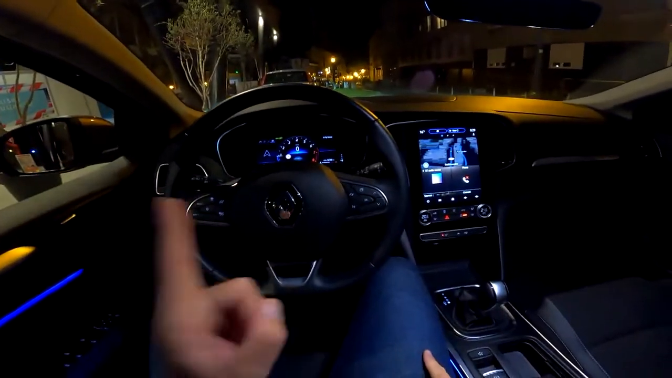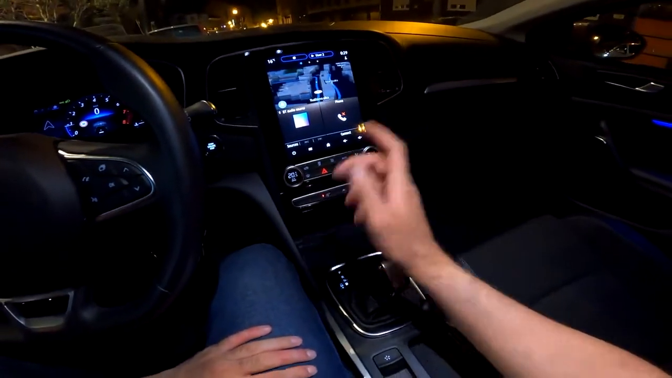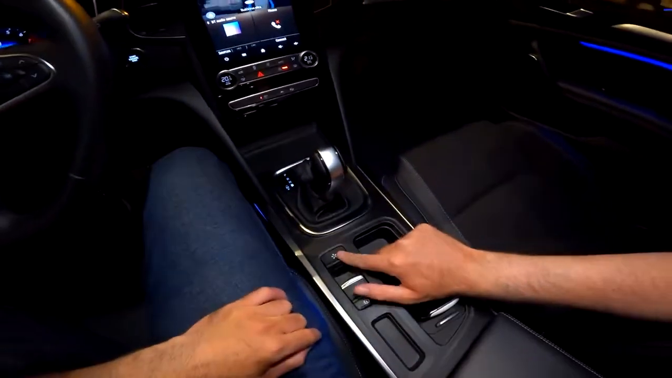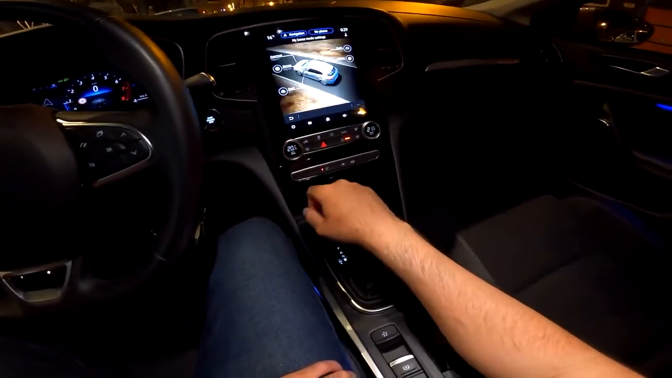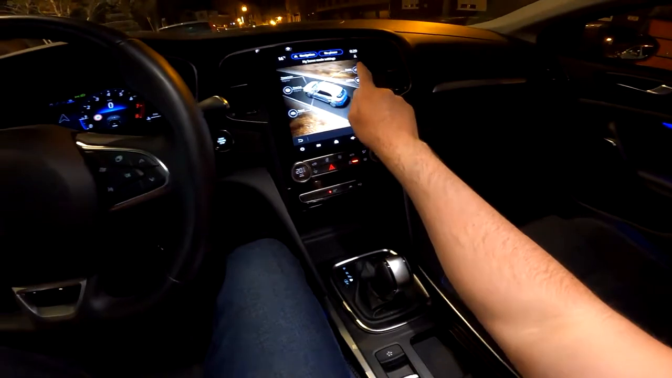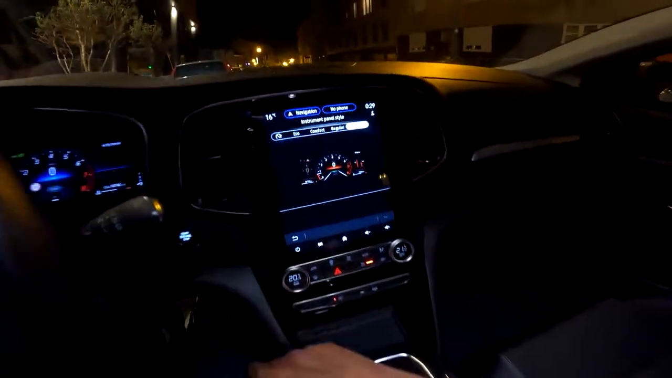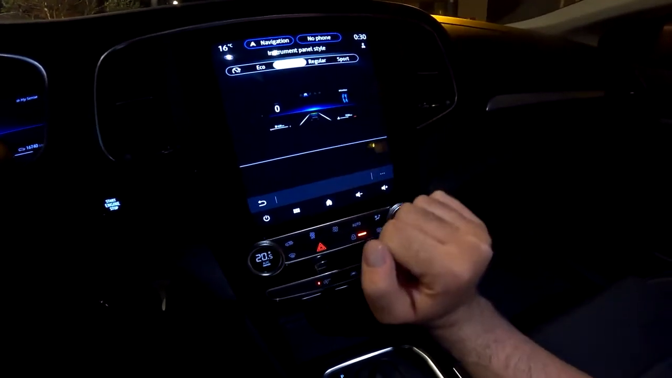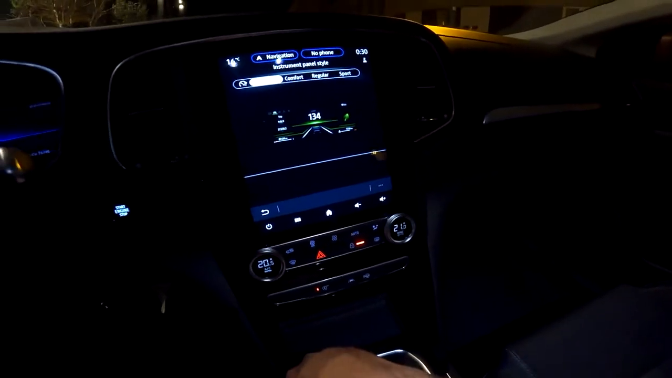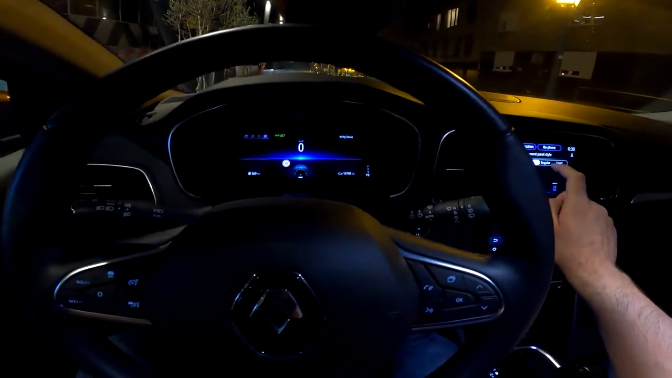And now I've stopped to show you the screens in more detail, and let me show you how to do that. You actually need to press this button for the driving modes. You go to the edit, and now you configure the cluster. There are actually 4 options. You see this, you have the sport, regular, comfort and eco, and those can be adjusted here.